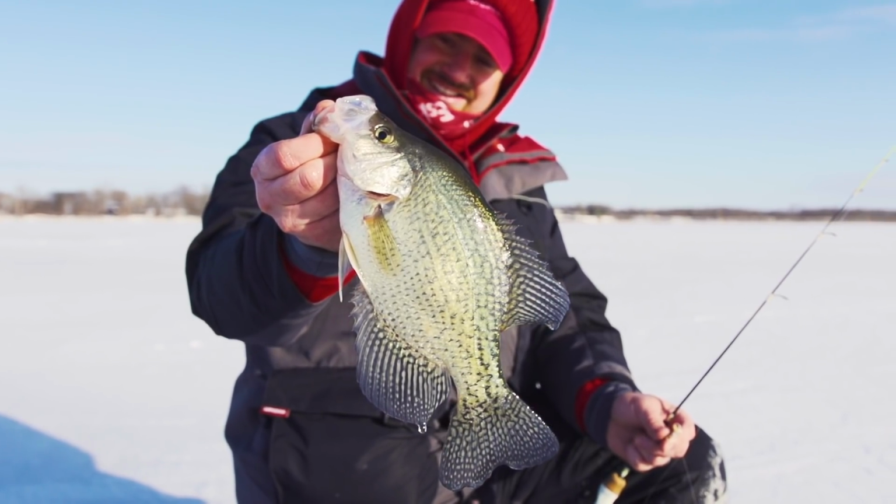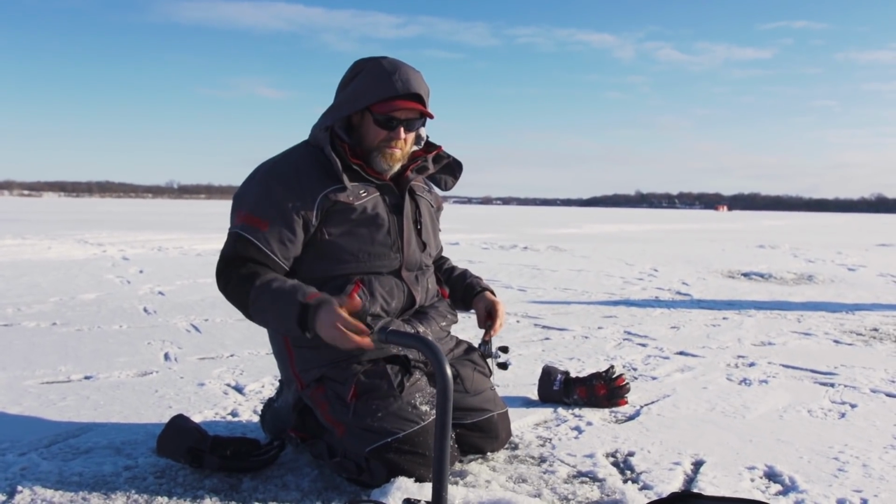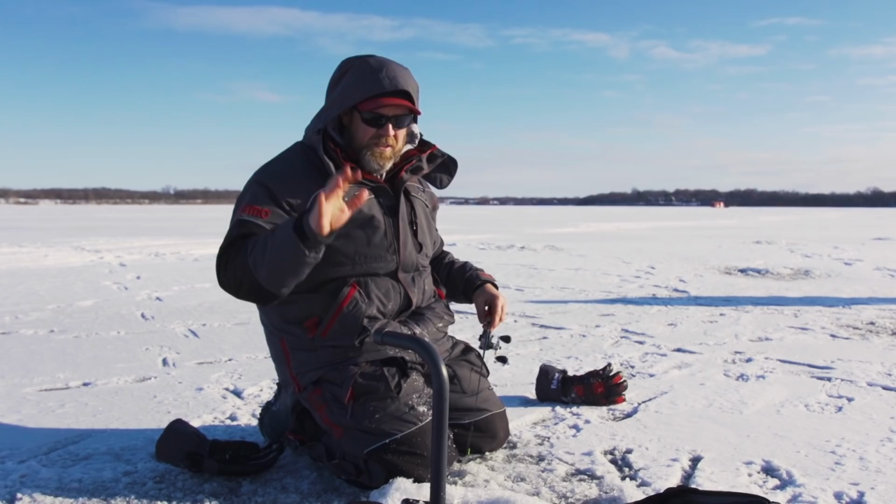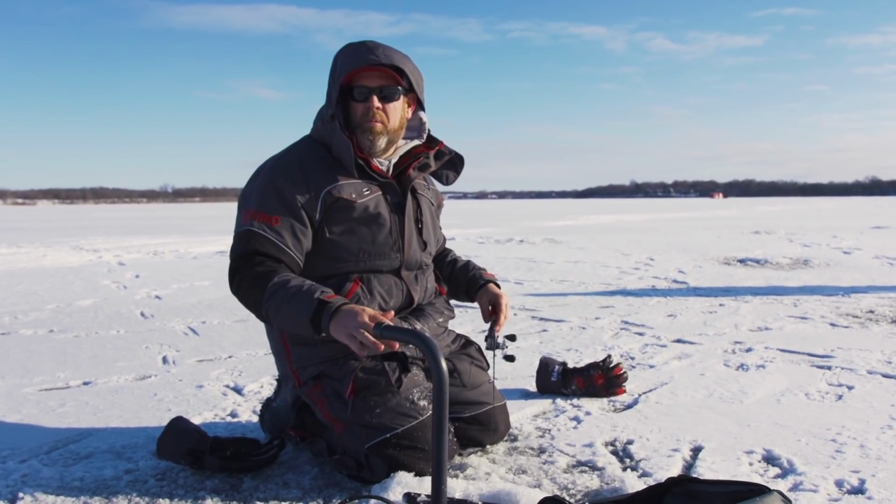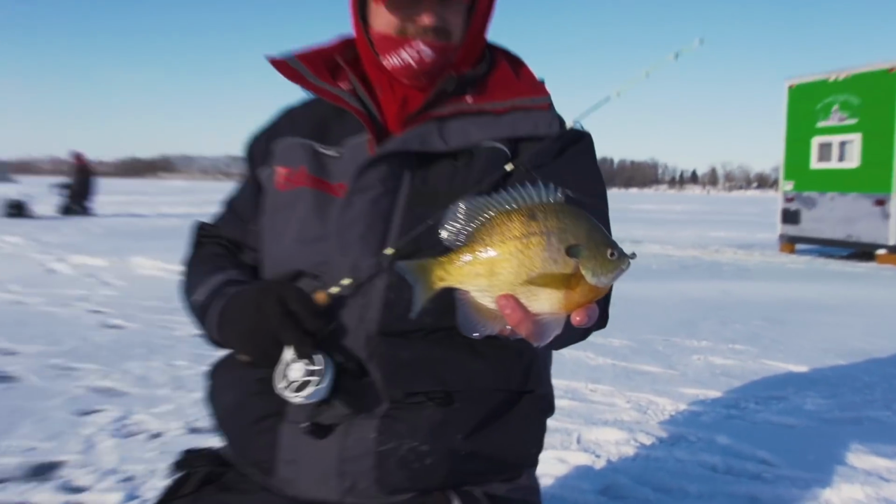Seems like the sun came out. We had cloud cover this morning. Sun came out and now these fish are moving fast. Like this morning we find them, sit on them, be able to keep them in one spot. Now that the sun's out, we're having to move pretty constantly and they're not going far.